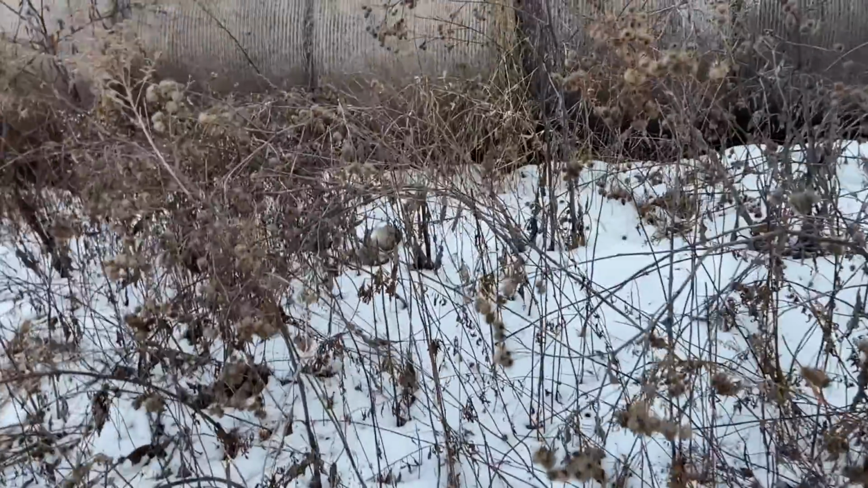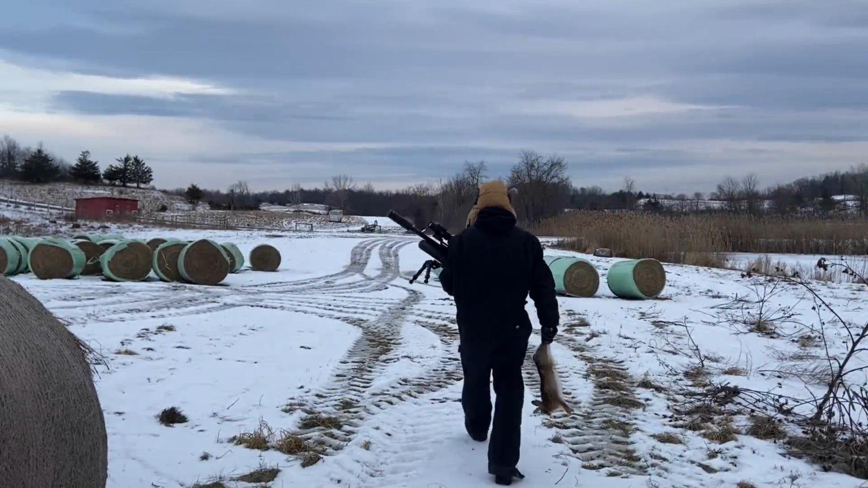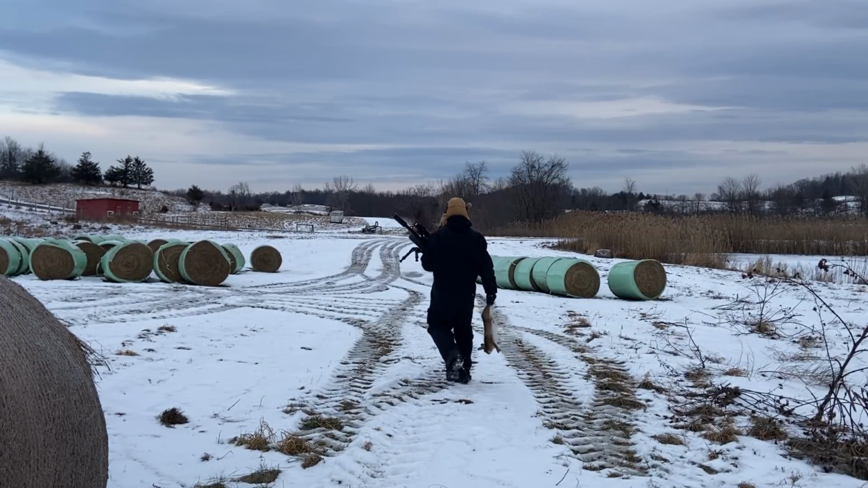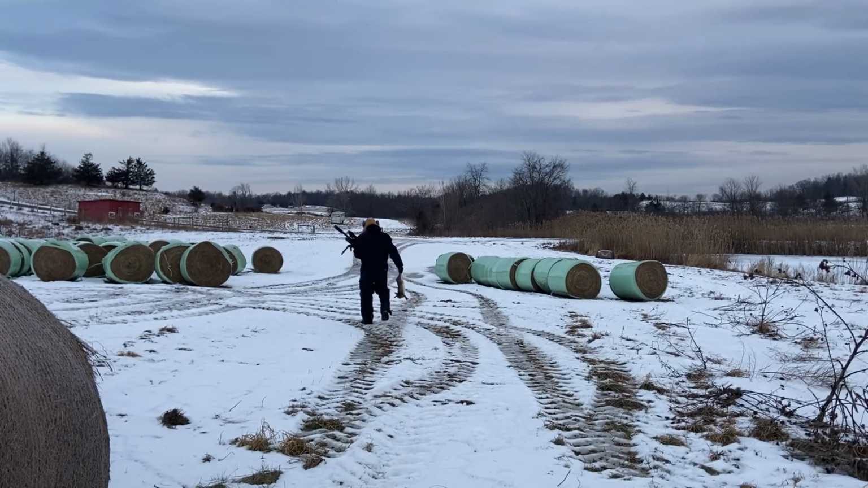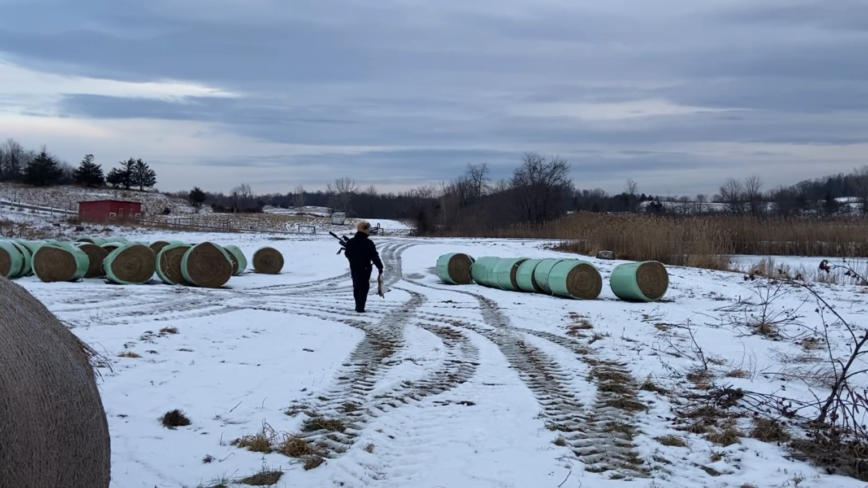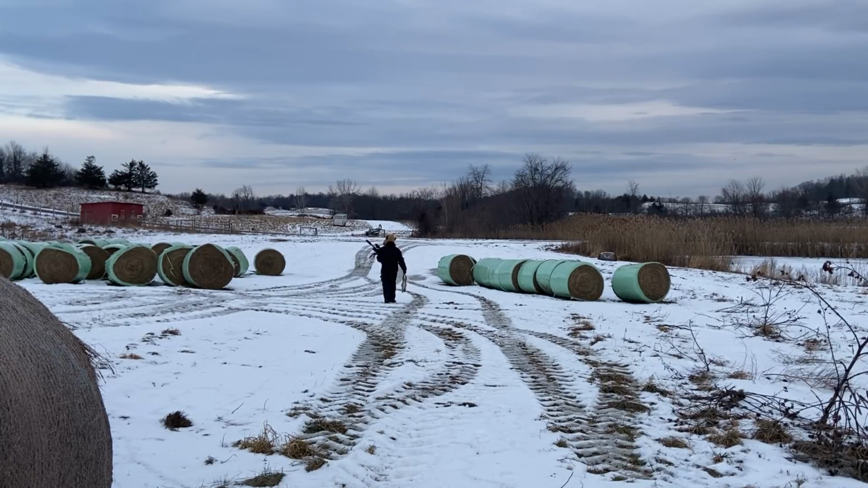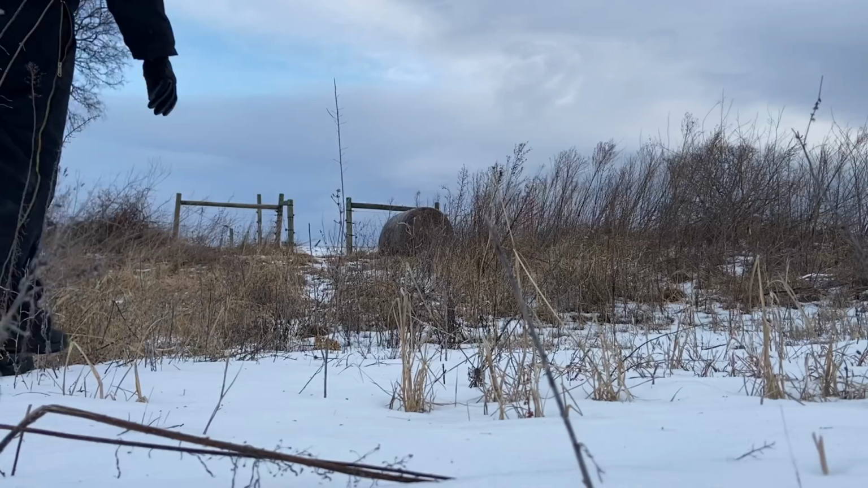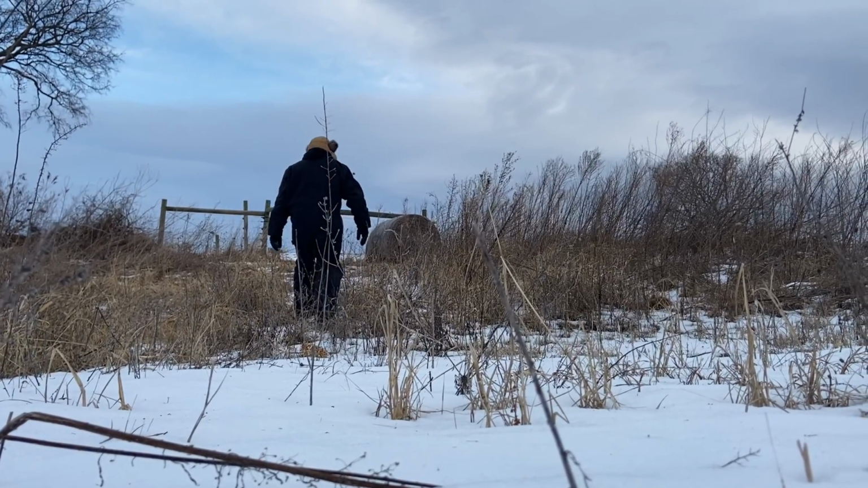Pretty awesome. Let's grab him, get him ready for the pot. One important thing to keep in mind if you're hunting for the table with rabbits is a lot of them in certain areas can carry something called tularemia. It's a flea-borne disease that gets to rabbits when they're overpopulated. One reason to keep them thinned out. But it's zoonotic, so it will actually transfer to humans, cause all kinds of health issues.